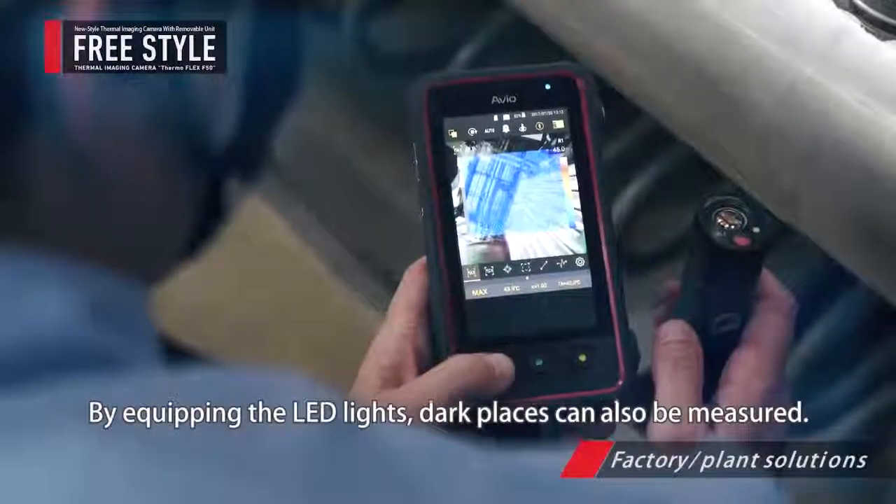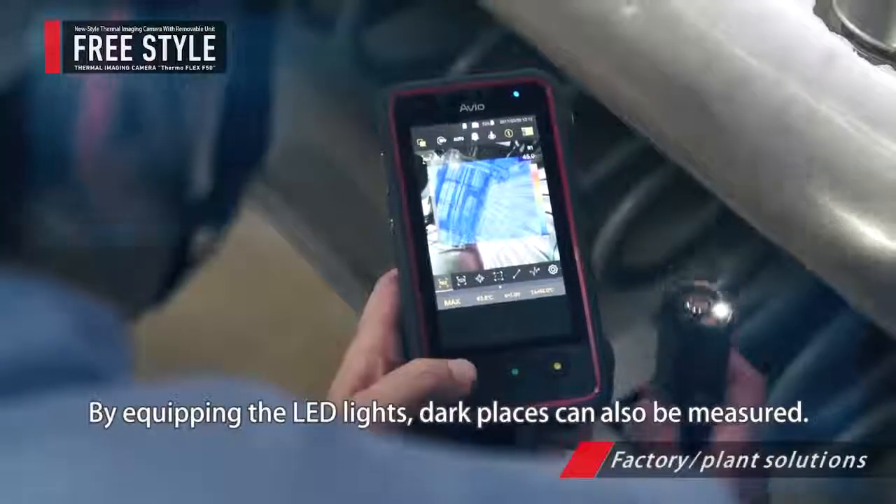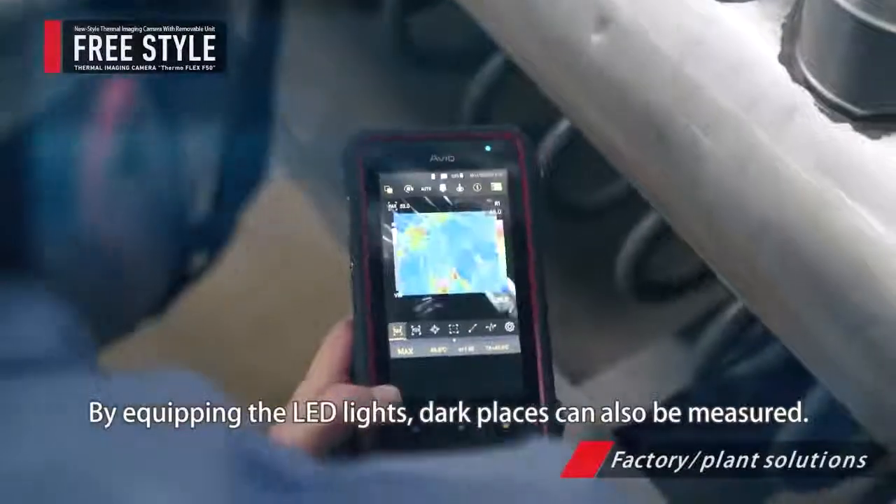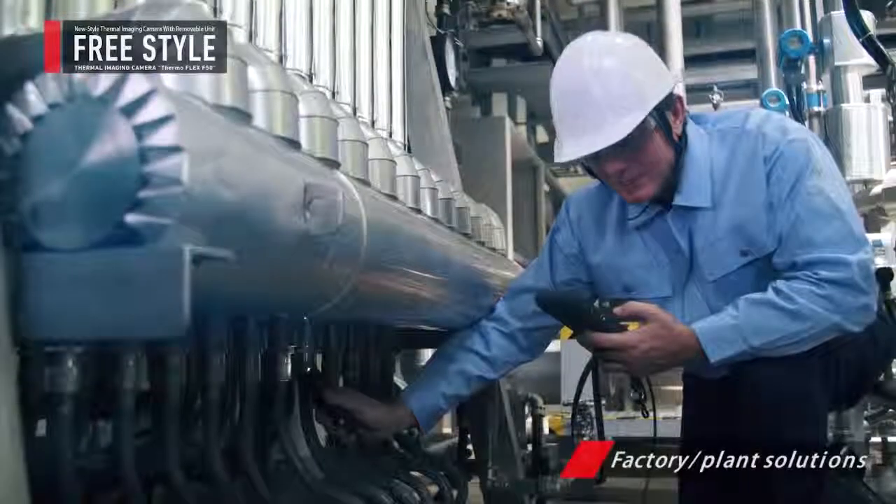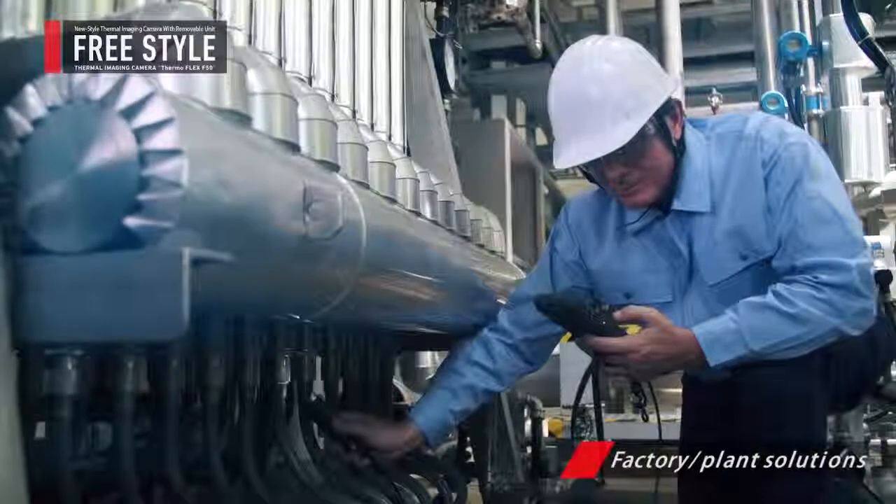Since it is equipped with an LED light, you can even shoot in a dark place. It is possible to measure accurately while checking the screen with comfortable posture.